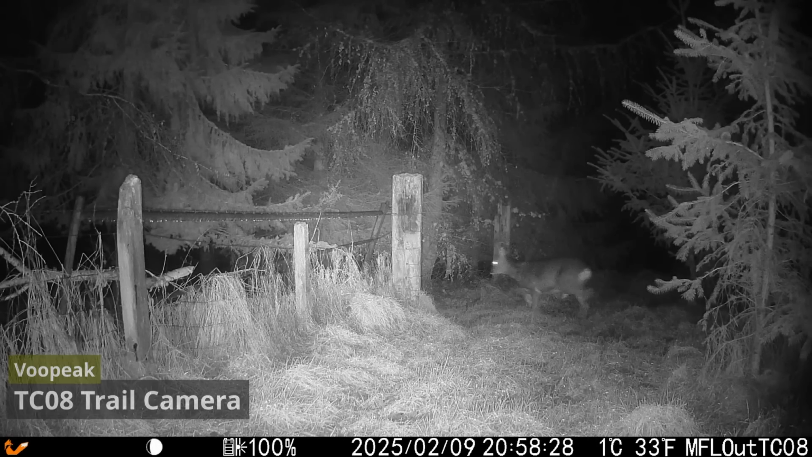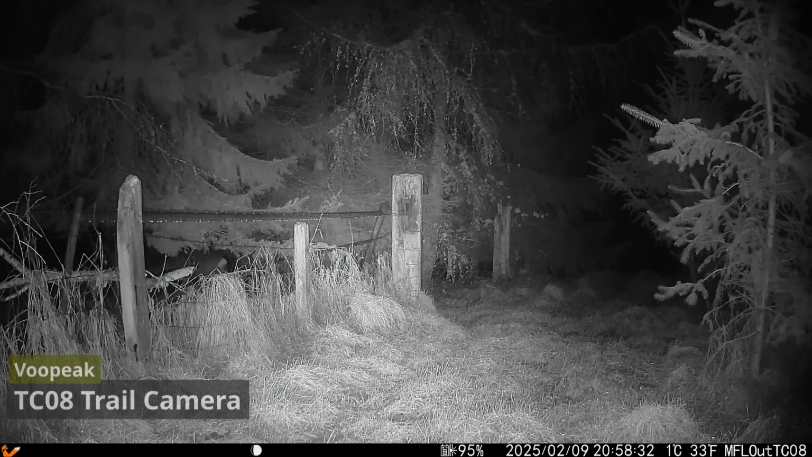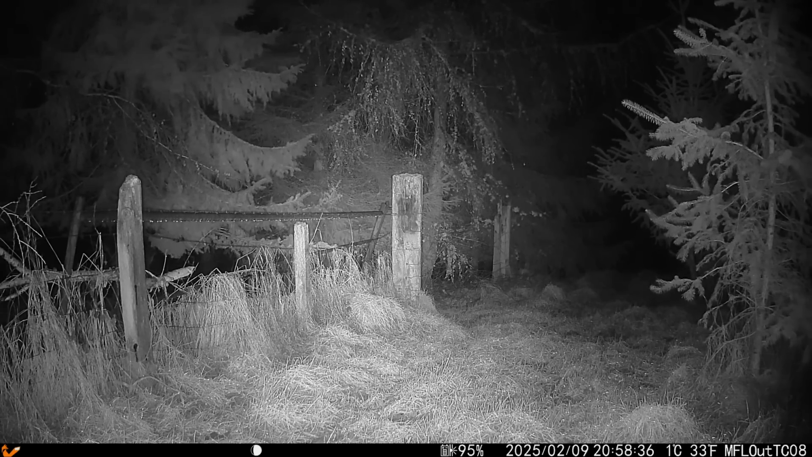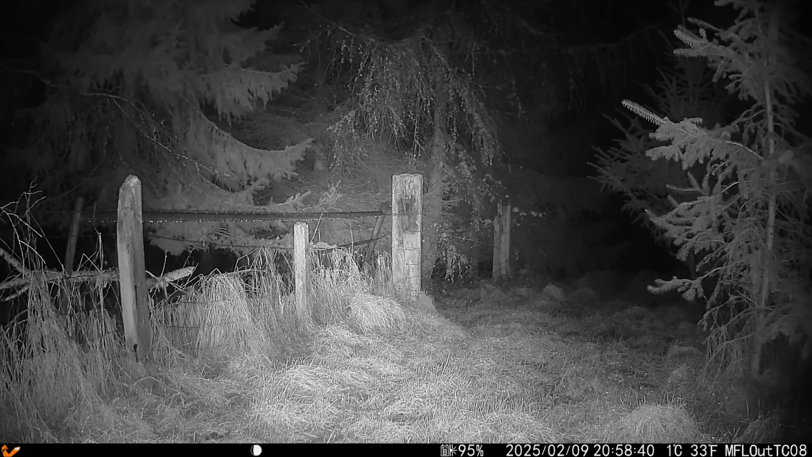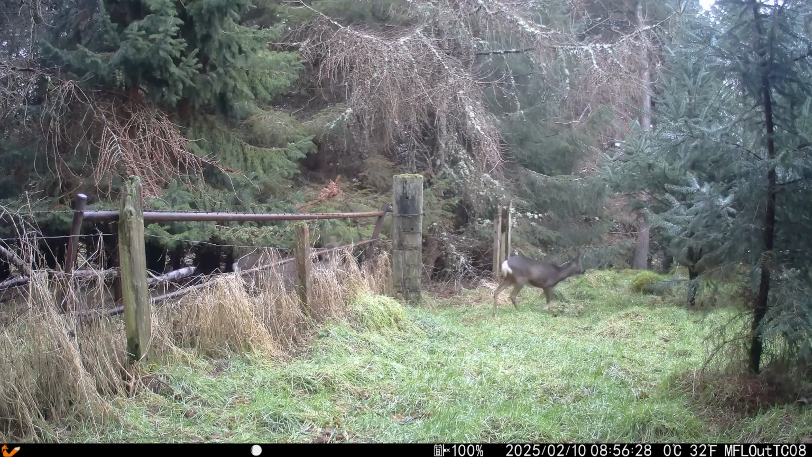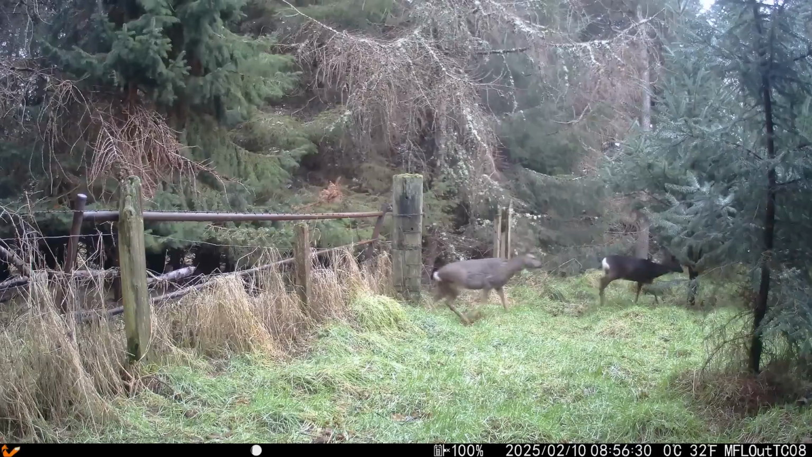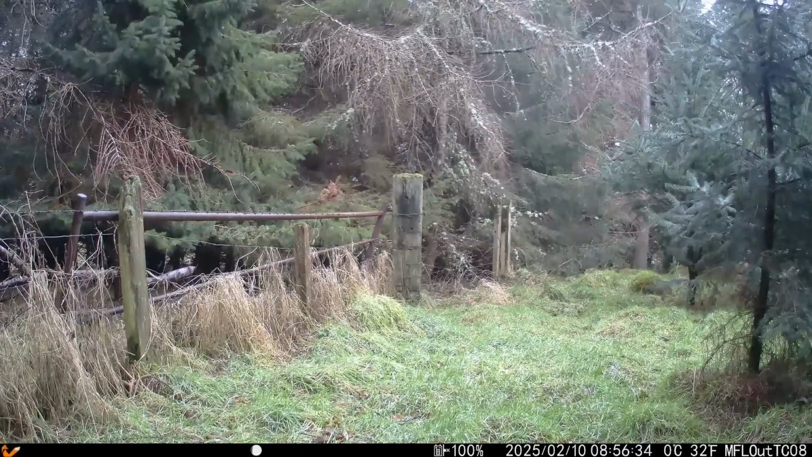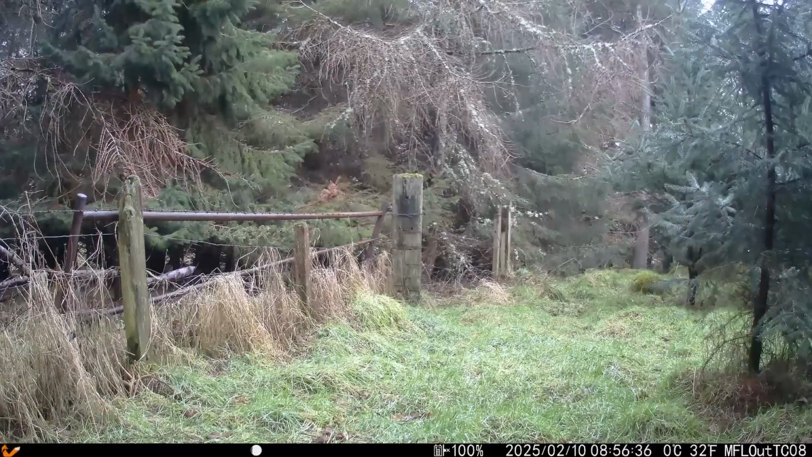First pictures of a roe deer. You can just see its eye shine to the very left in the trees. Gone forward into the trees. Got a bit of rain there by the looks of it as well. And the camera's showing 1 degree. And you can see the road to the far left. And there we've got the buck and the doe. Oh, that's a nice buck going through there. Not only does it give the time and date, but it also gives the temperature as well, which I like.